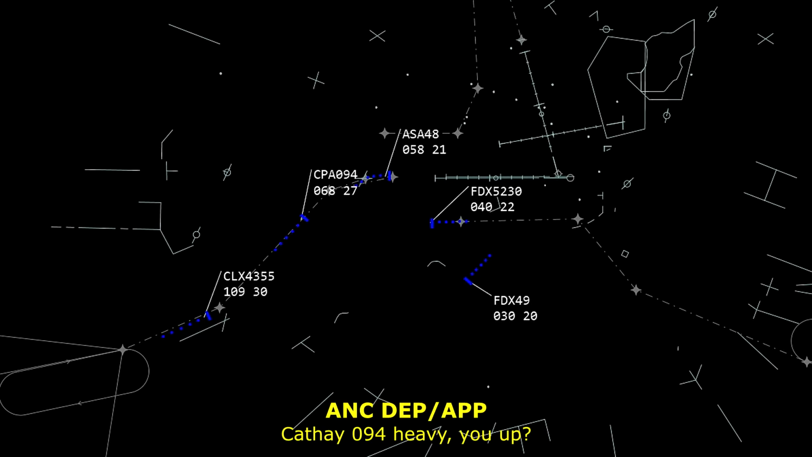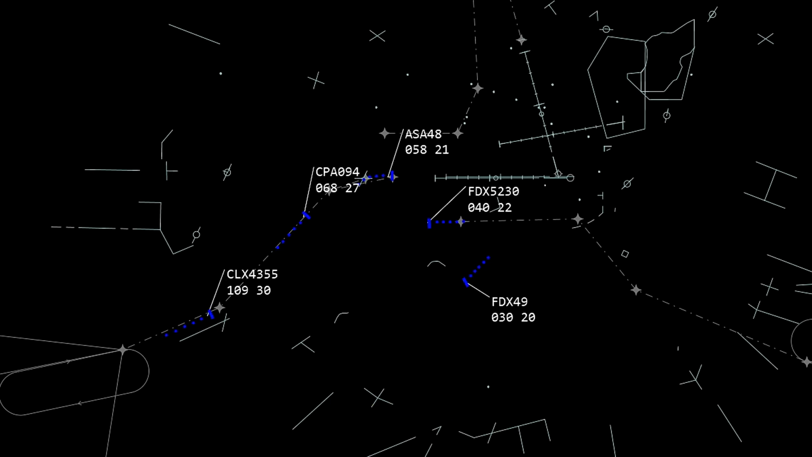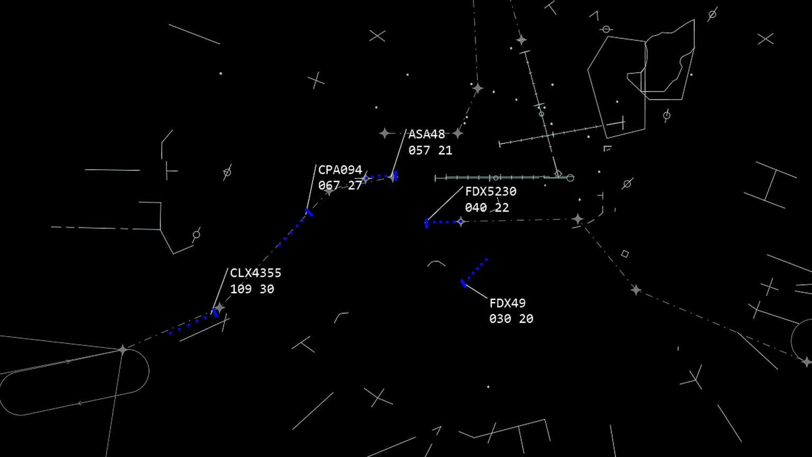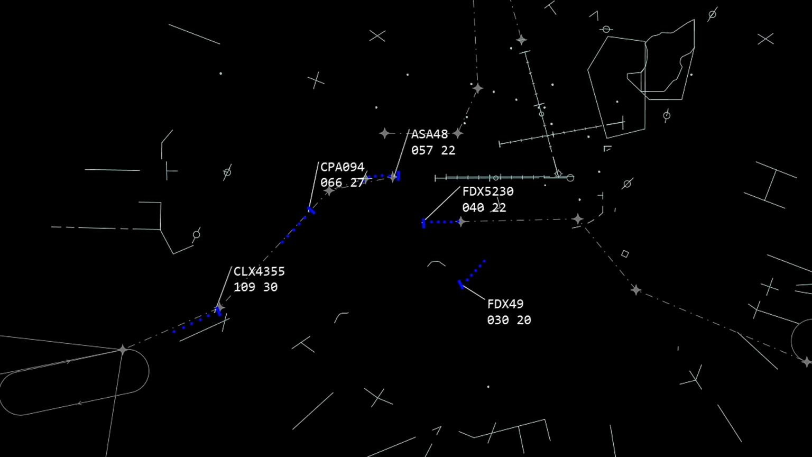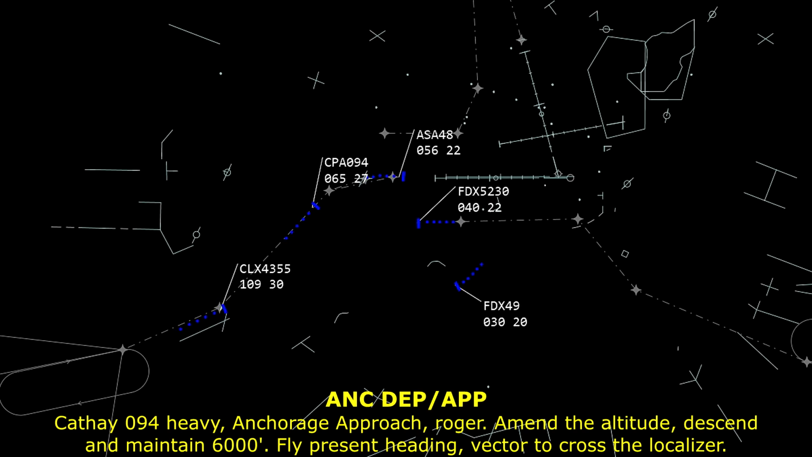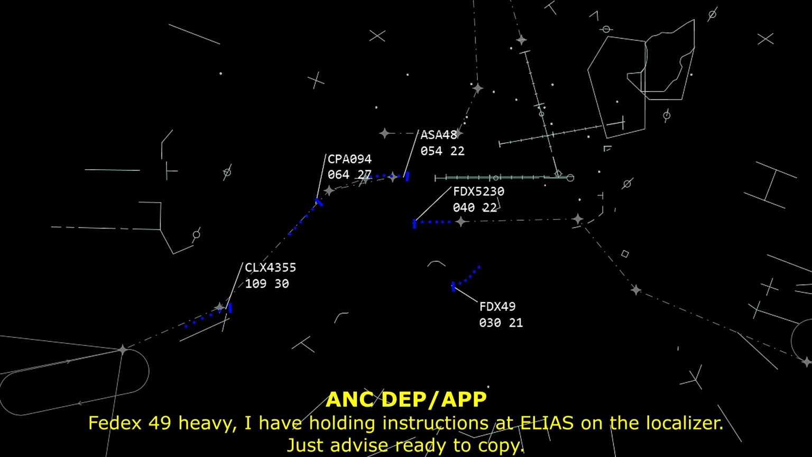Cathay 094 Heavy up. Alaska 48, maintain 5,000. We're descending to 5,000, Alaska 48. Cathay 094 Heavy up. Good eye, FedEx. Cathay 094 Heavy, Anchorage Approach, roger, altitude, maintain 6,000, fly present heading, vectors across the localizer. FedEx 49 Heavy, I'll have holding instructions with Elias on the localizer, just be ready to copy when I get you.